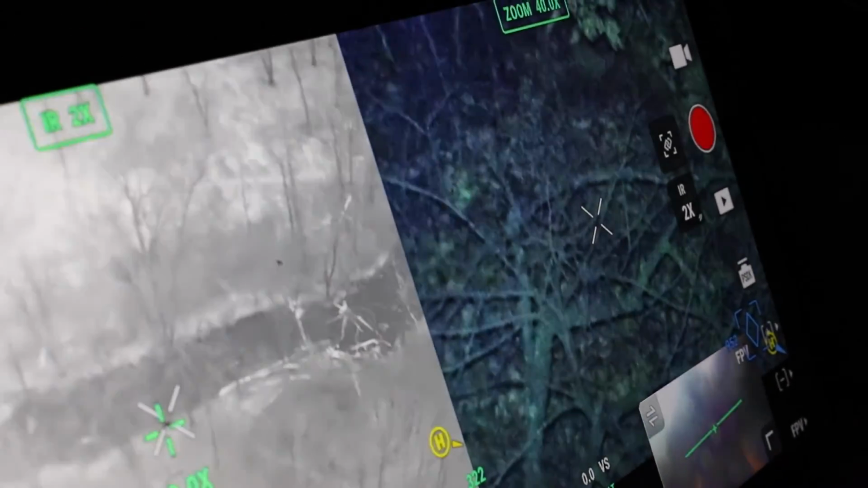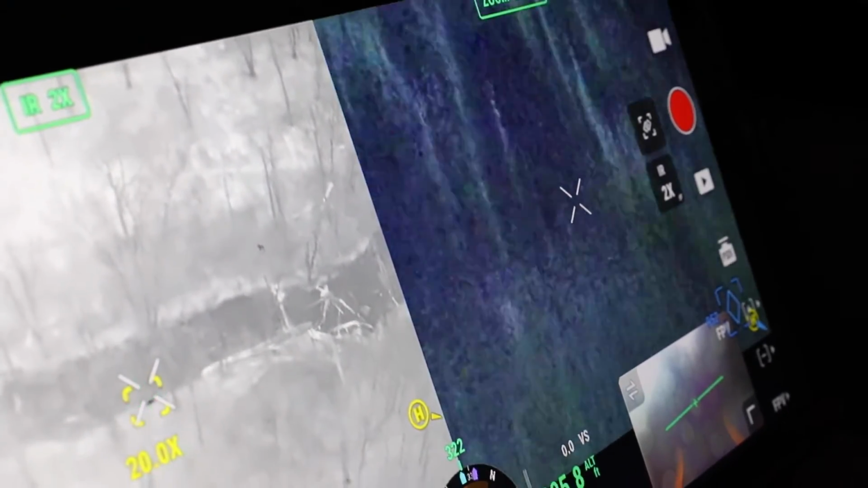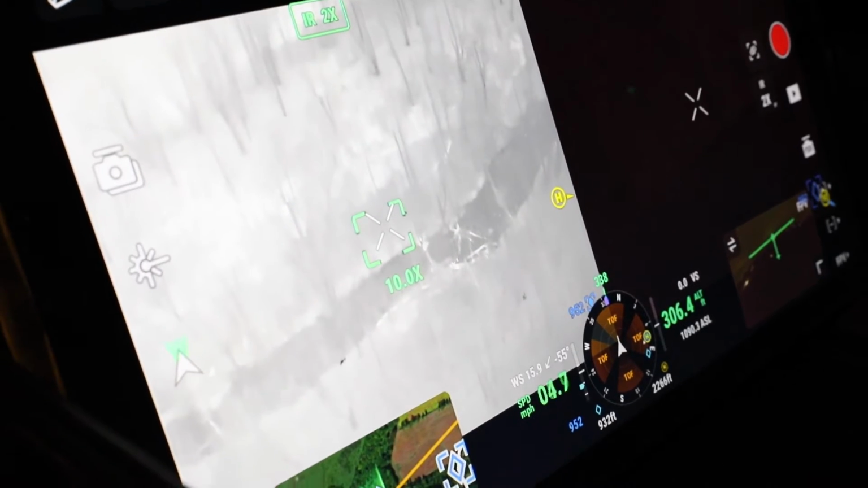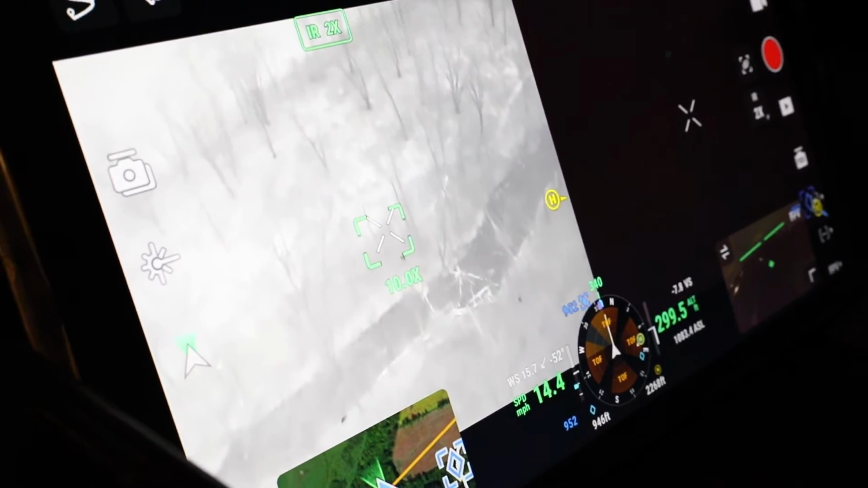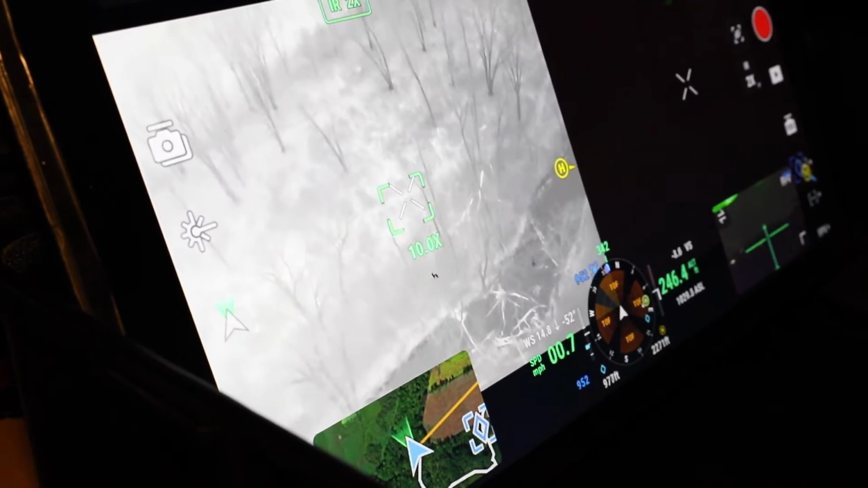Oh, there's right here. I don't know. That's too thick. You have to probably go over the river and come down a little bit. Yep. We're a little high right now. I'm gonna check. 300 feet can be kind of hard to get a visual with the spotlight. You get around like 280 to 220 is usually a good number.